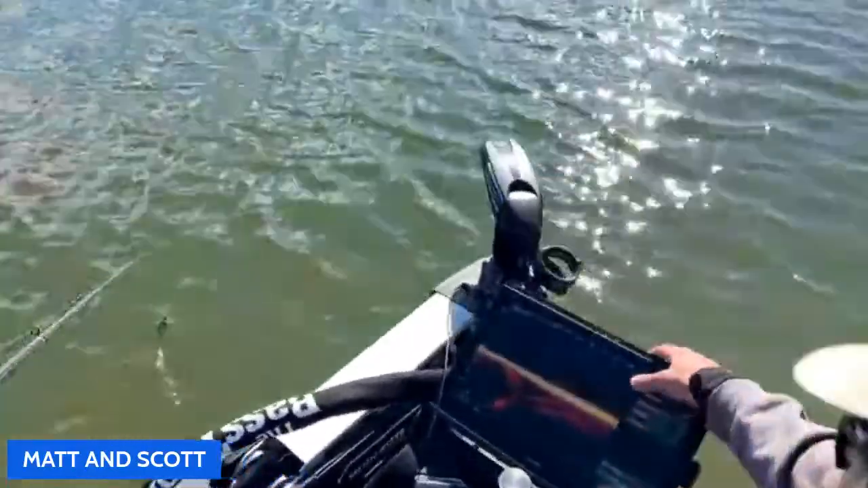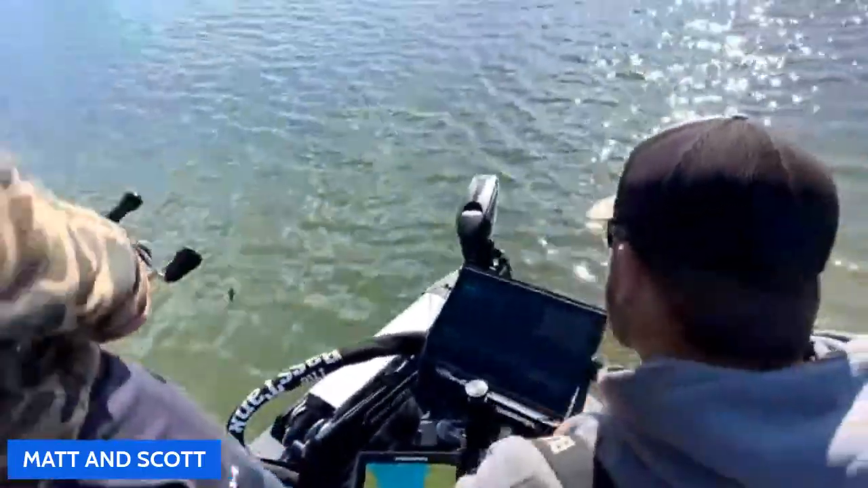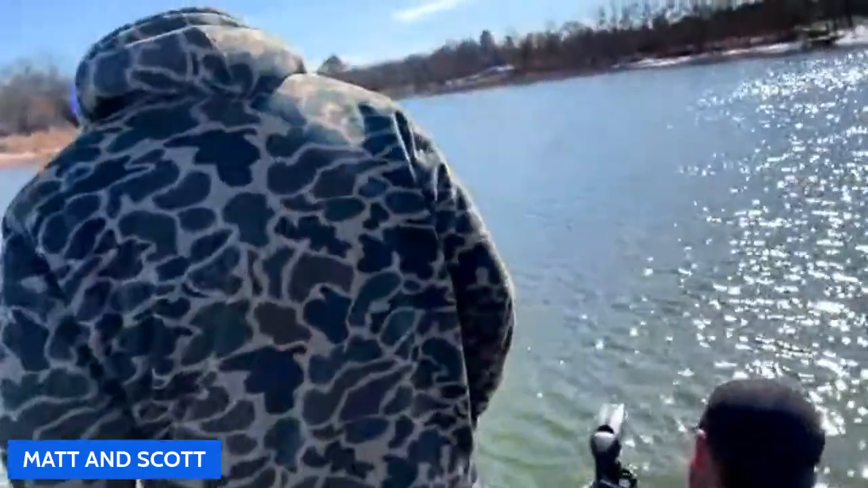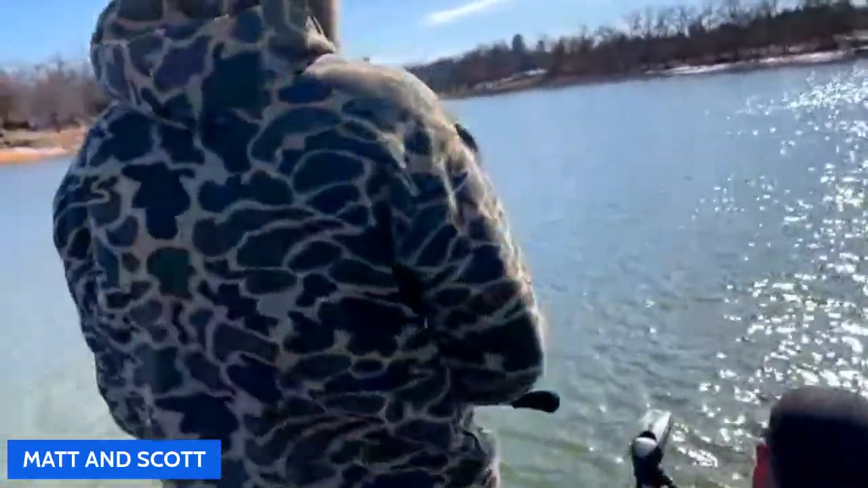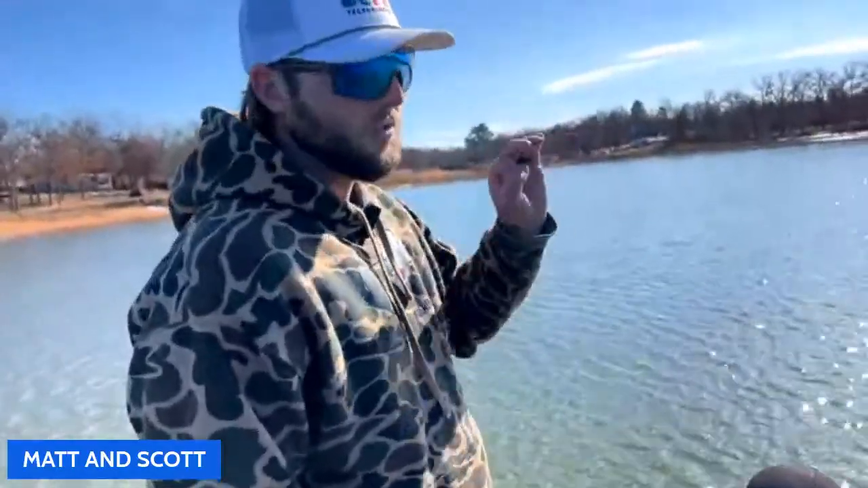Sean wants to know, is it true that tungsten gives a harder return? Absolutely. You can definitely tell the difference. I don't think I have anything tungsten on my deck right now, but especially with a minnow head, if it's tungsten, you can really, really see it pop.